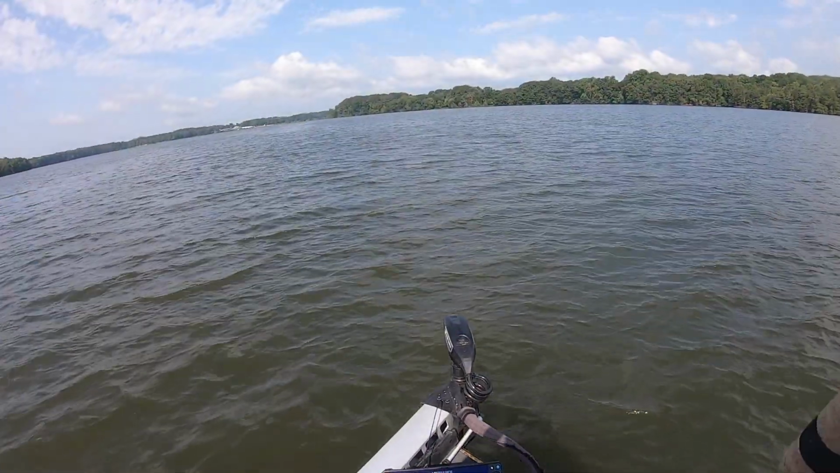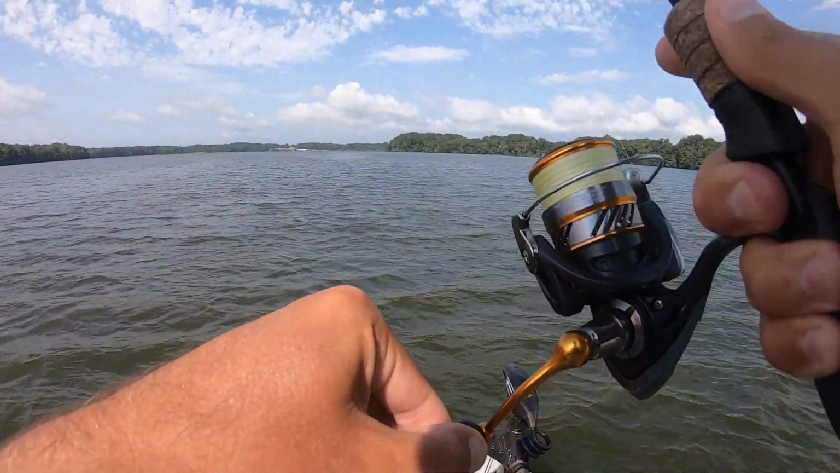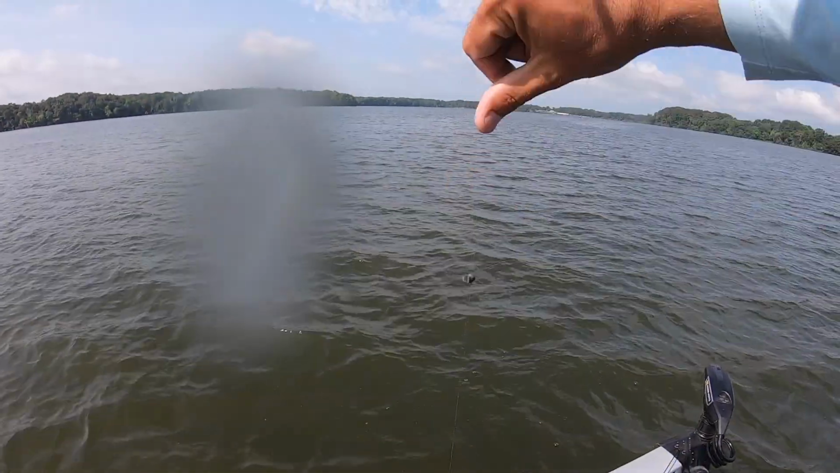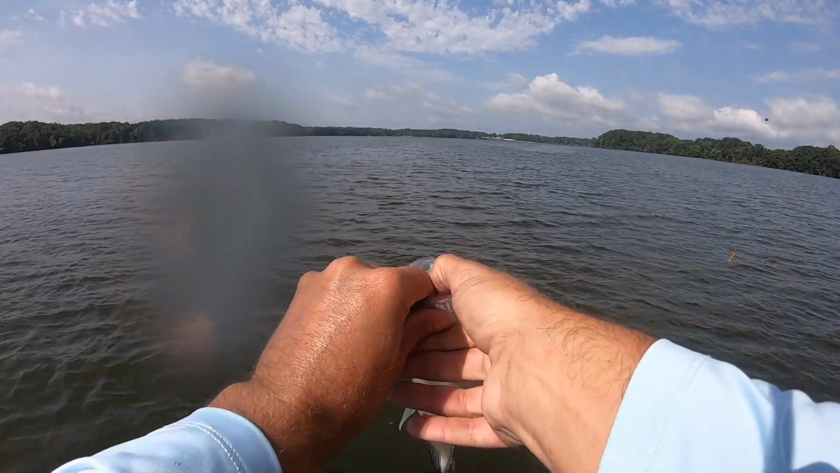There's a crappie. Chased it out off of that stump and ate it. Feels like a little better fish. Yeah, it is a little better fish. That's a pretty good sized white crappie. It's pretty cool.